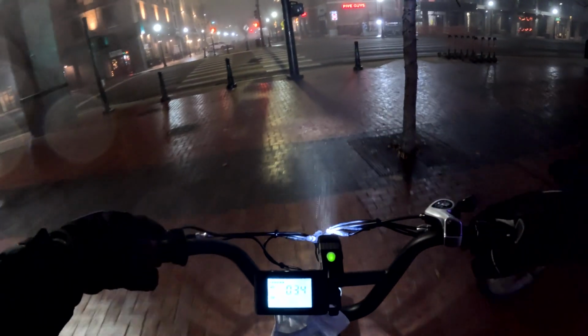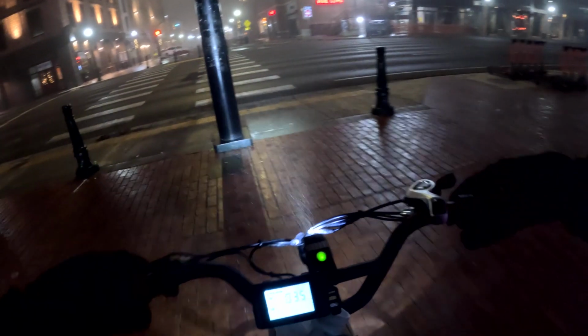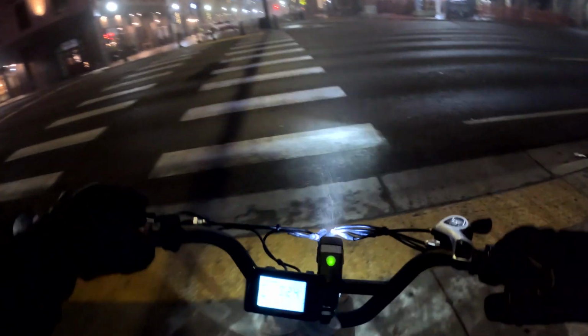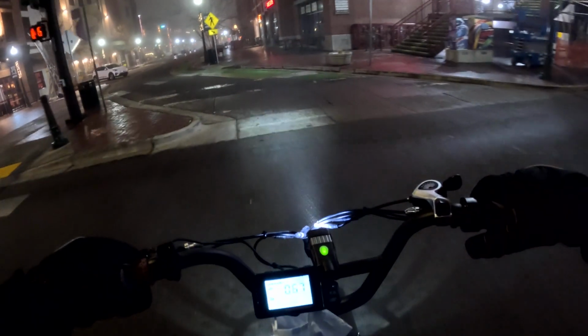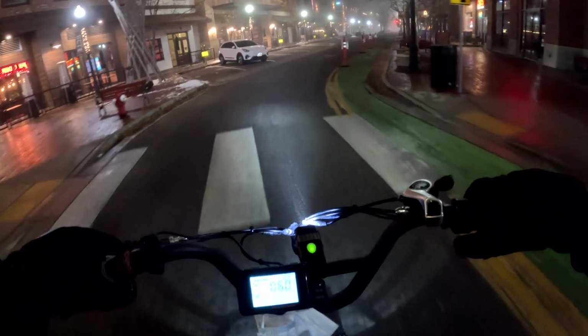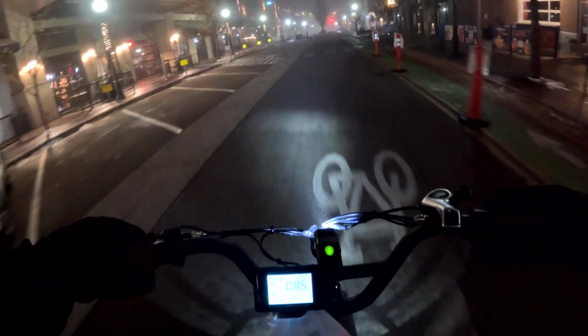I hate riding on ice. I generally put my bike away when it's icy and wait for it to clear. Probably should not go back that way.